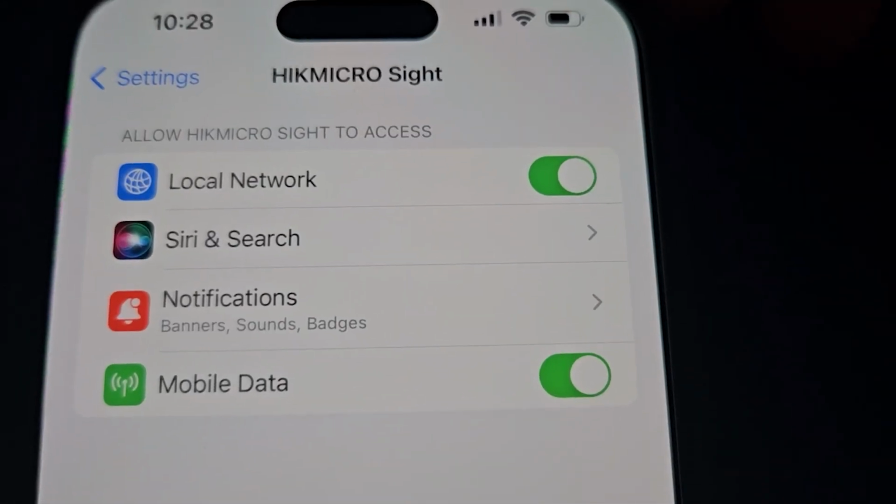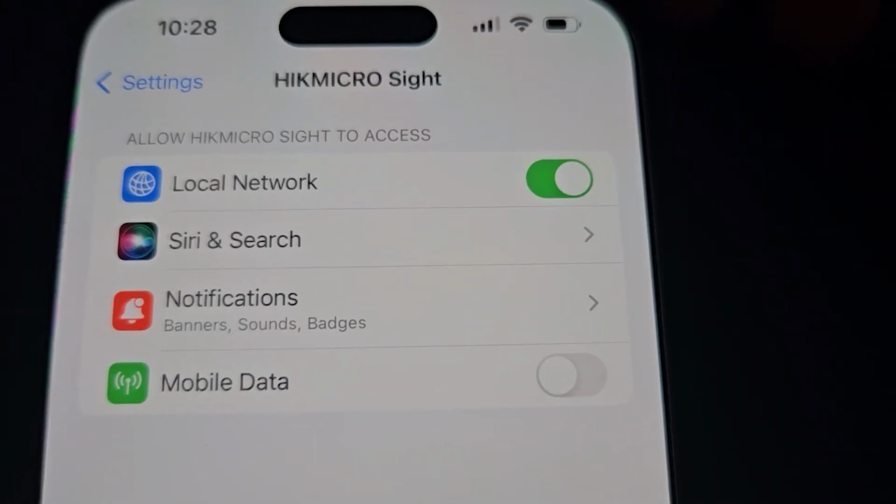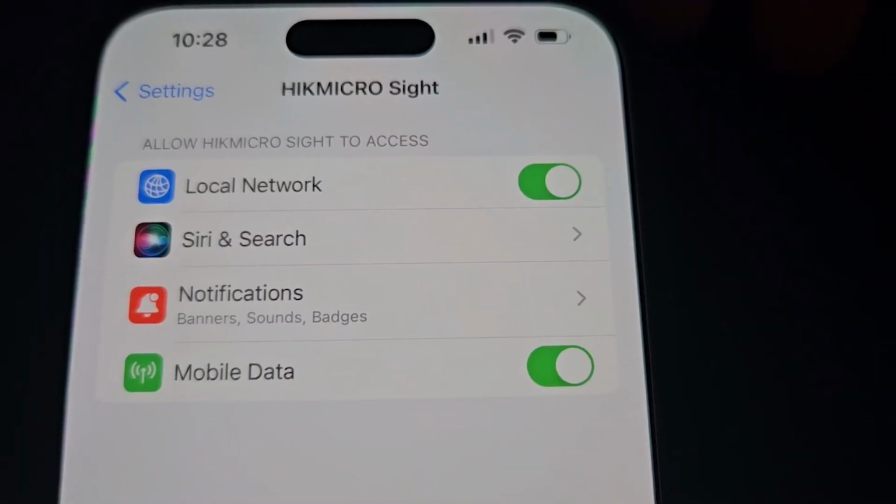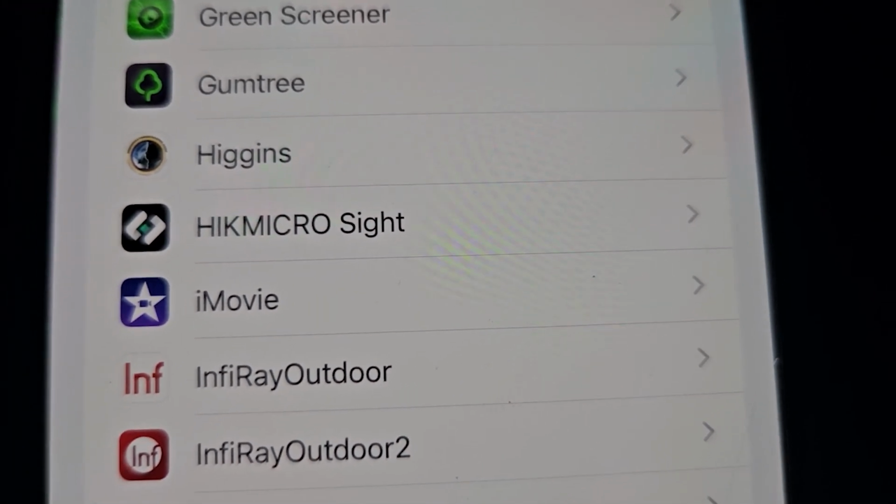The only problem with doing it this way is if you try and do a firmware update later, the app's not going to have access to the internet to be able to do the update. So you may need to come back in and turn mobile data back on. So don't forget about that. If you're having issues, don't forget that you turned mobile data off.